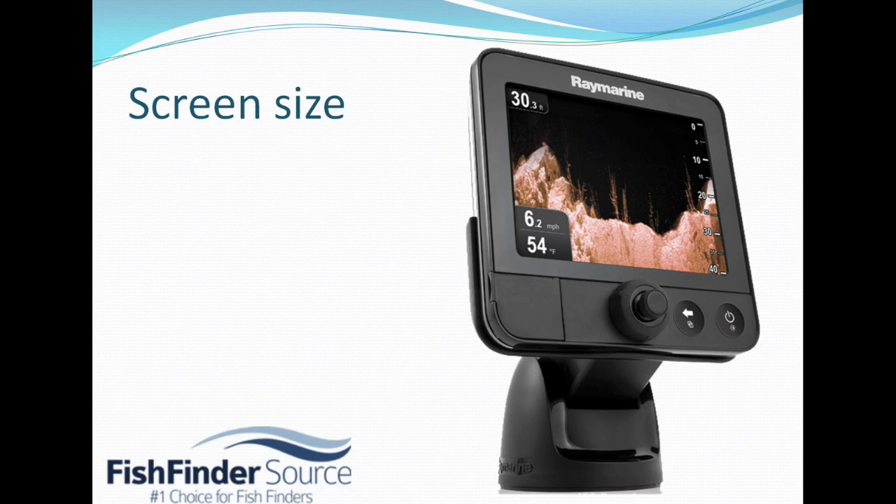Let's talk first about the screen size, which is really unique about it. So it's got a 5.7-inch screen, which is on the generous side. Normally most fish finders in this range usually come with 5-inch screens. So this has a 5.7-inch diagonal screen. In centimeters, that's 14 and a half centimeters, and it's a really generous screen, and you should be able to see things pretty clearly on it.